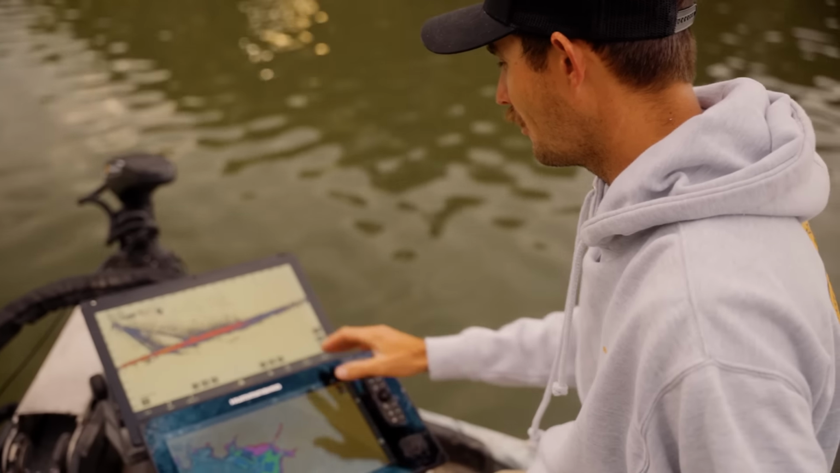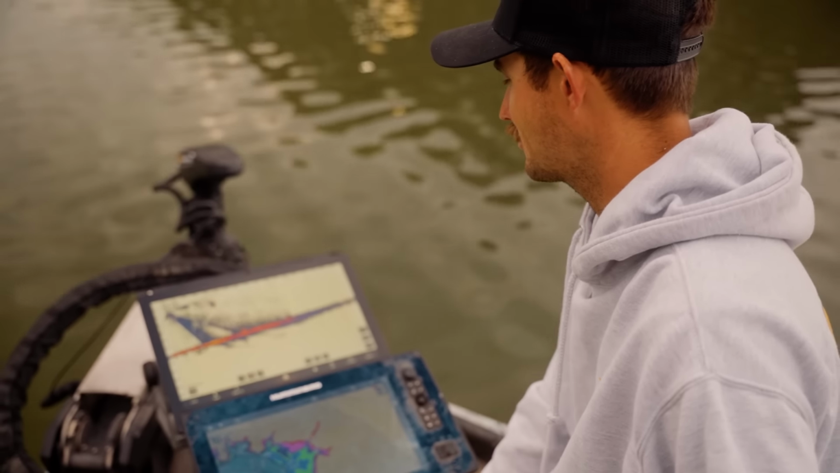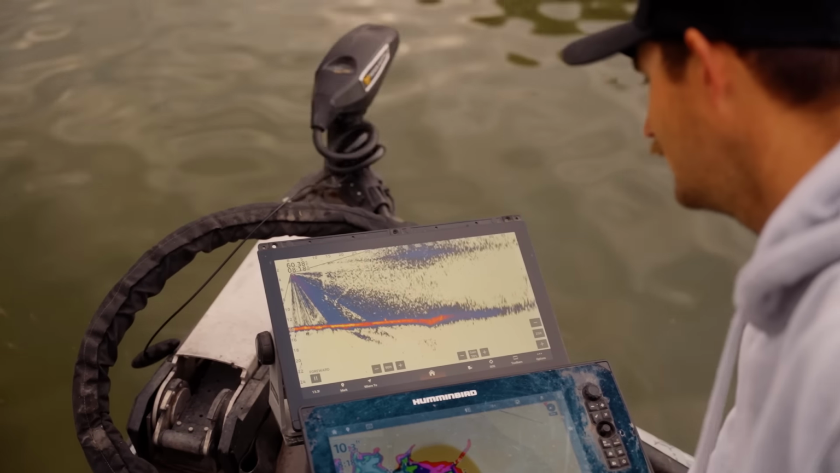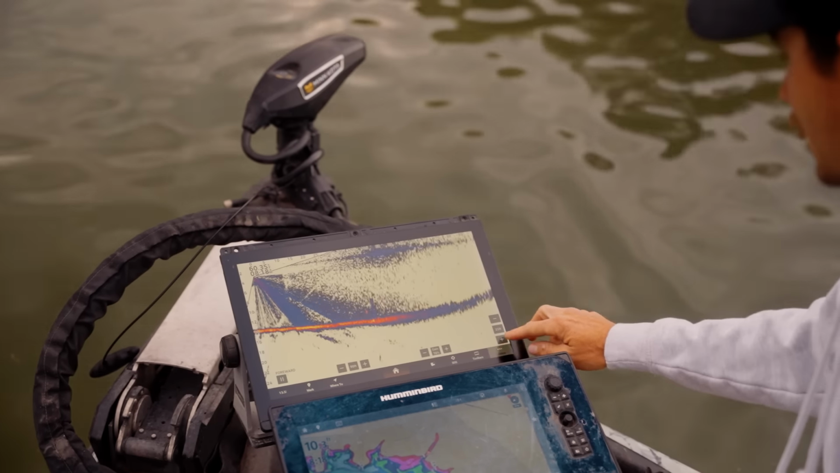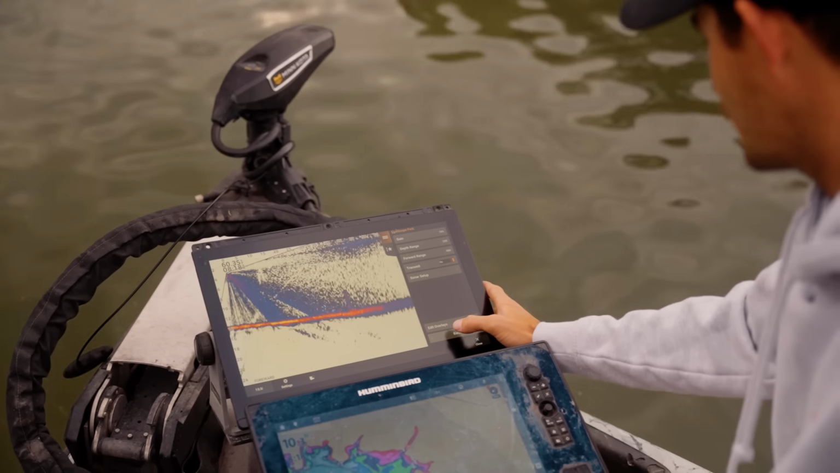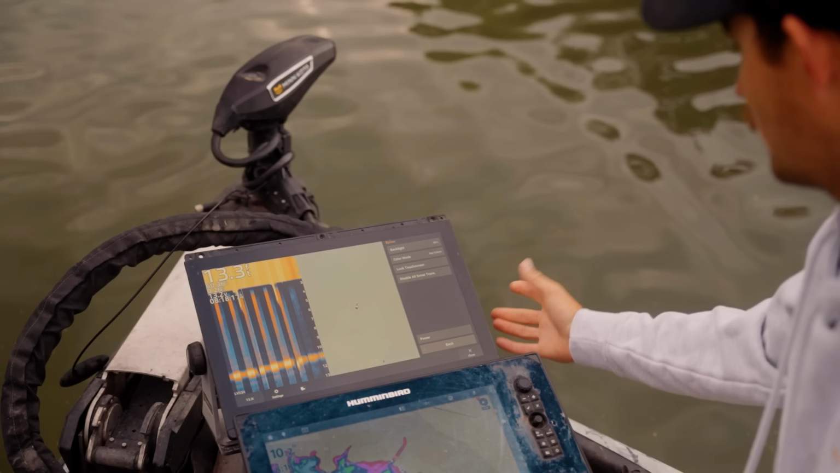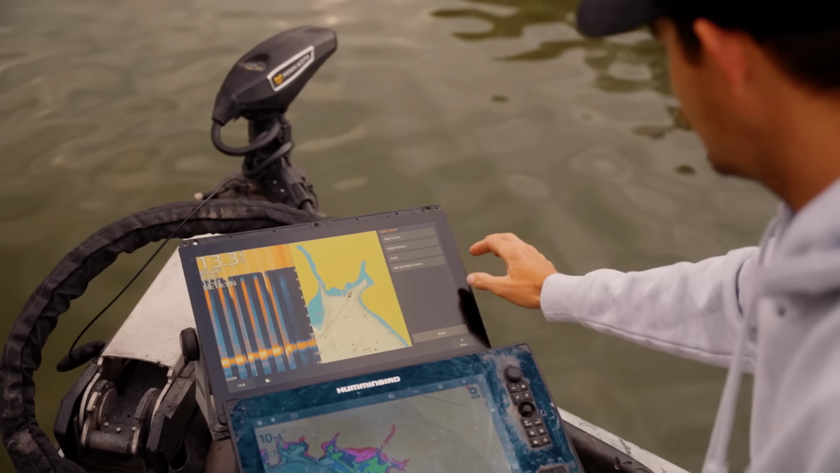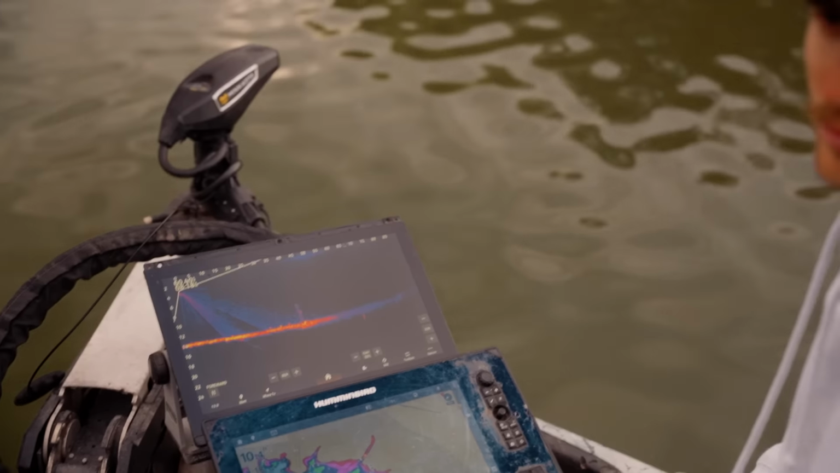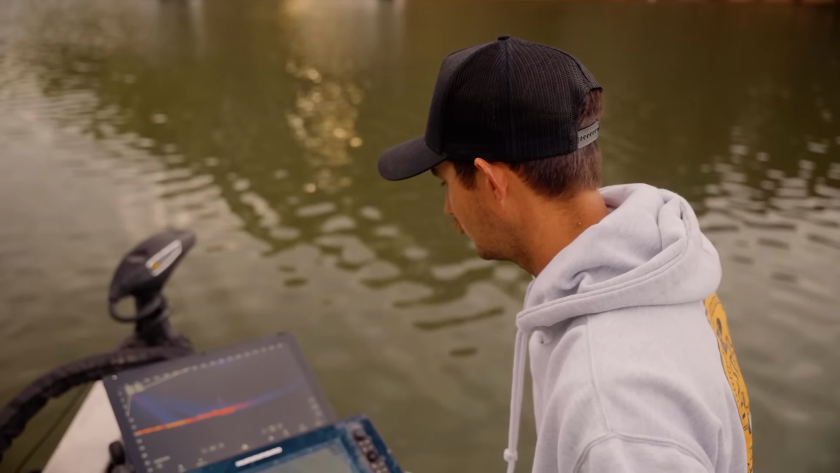So that gives you a whole completely different look, and you're trying to run these settings, you're like, man, I'm not really sure about this yellow color palette. Well, you can actually come in here, go to your sonar setup, go back, go to your power button, go to your color modes, and turn it to night colors. And it gives you a whole completely different color palette, a whole completely different look.